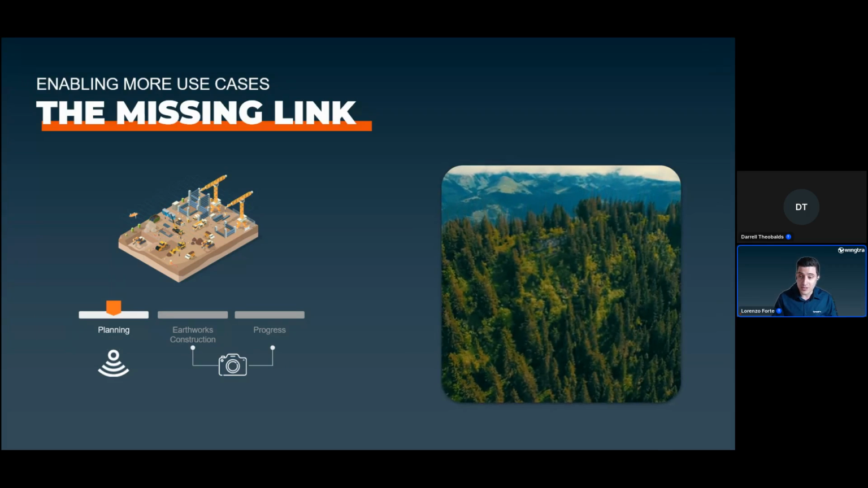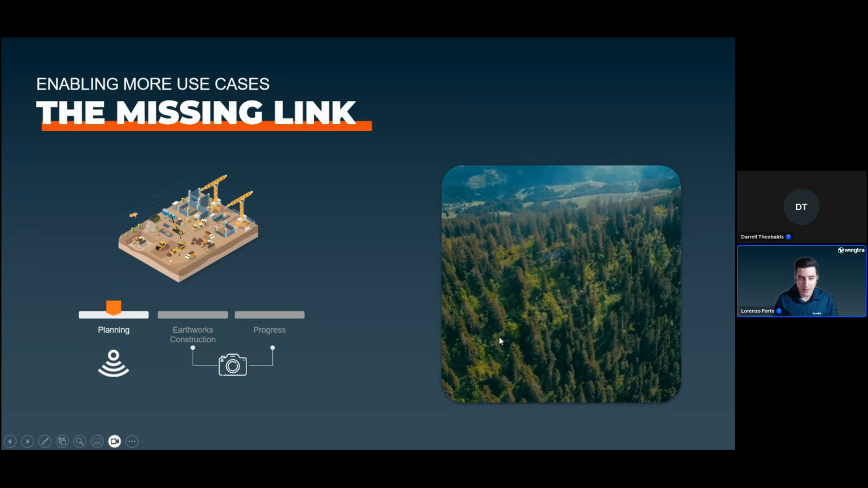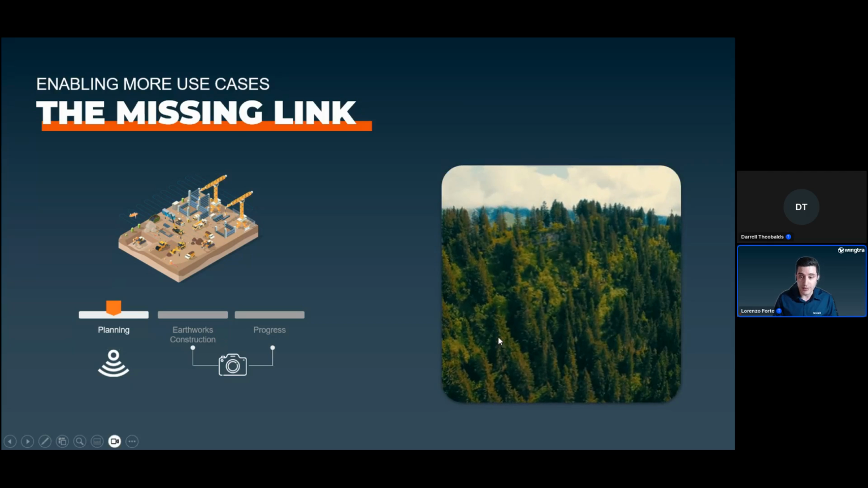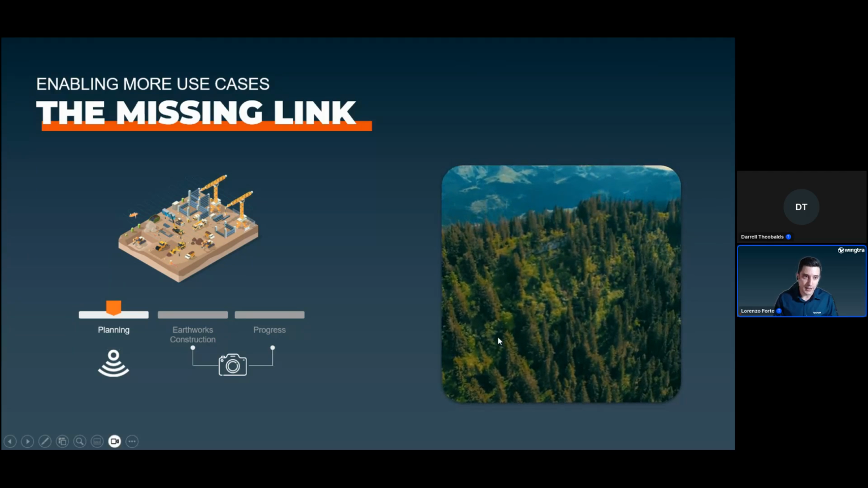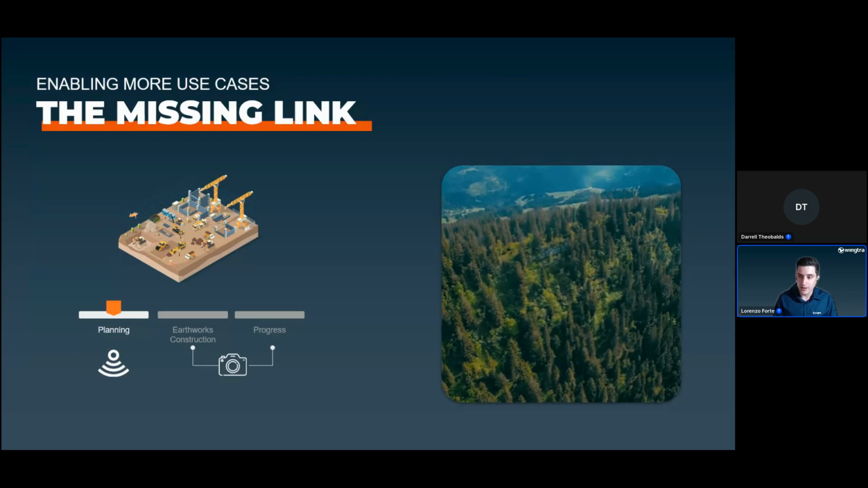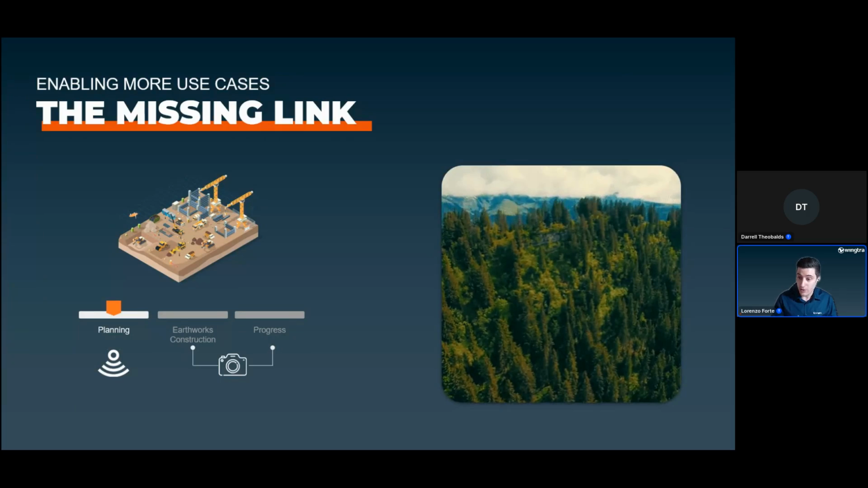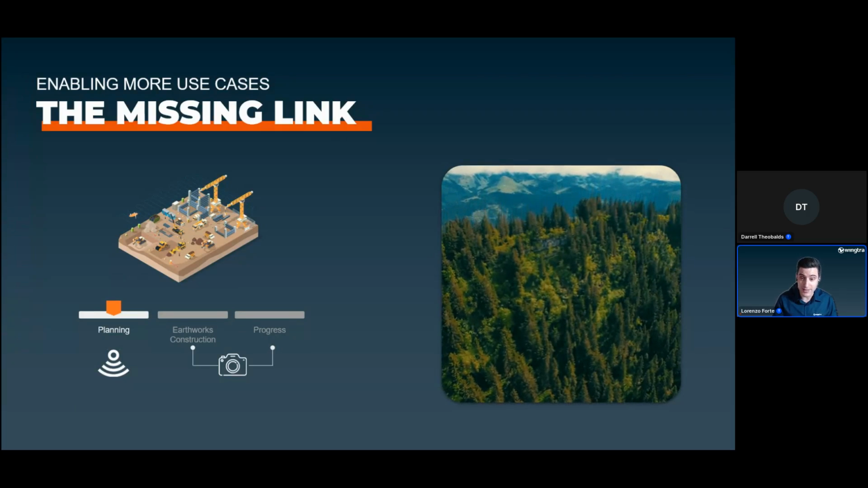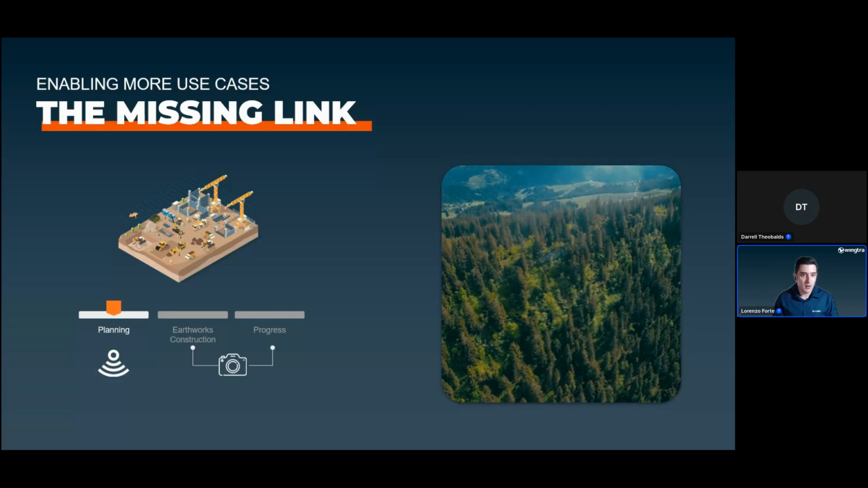But we have seen that there was a need for our clients to also capture data below vegetation, and this is typically done in the planning phase of the project, and that's where the Lidar is closing the loop in your ability of collecting data in all phases of the project and adding value throughout the cycle.